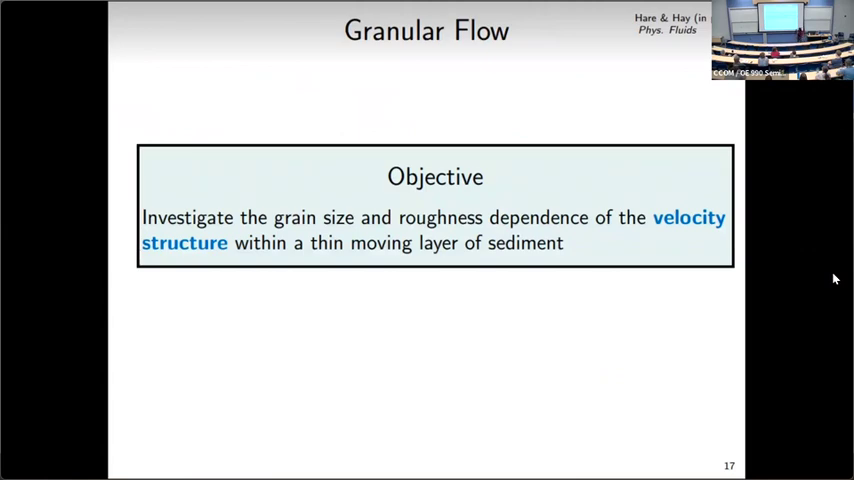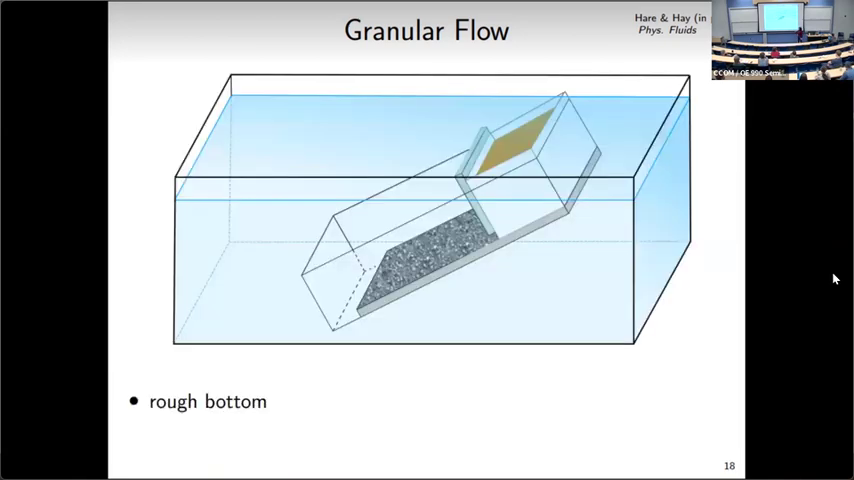Okay, so that concludes the first part of the talk, where we were dealing with stationary sediment, looking at the geoacoustic properties of the sediment. The second part of the talk was looking at granular flows. Here we wanted to investigate the grain size and roughness dependence of the velocity structure within a thin, high concentration moving layer of sediment.